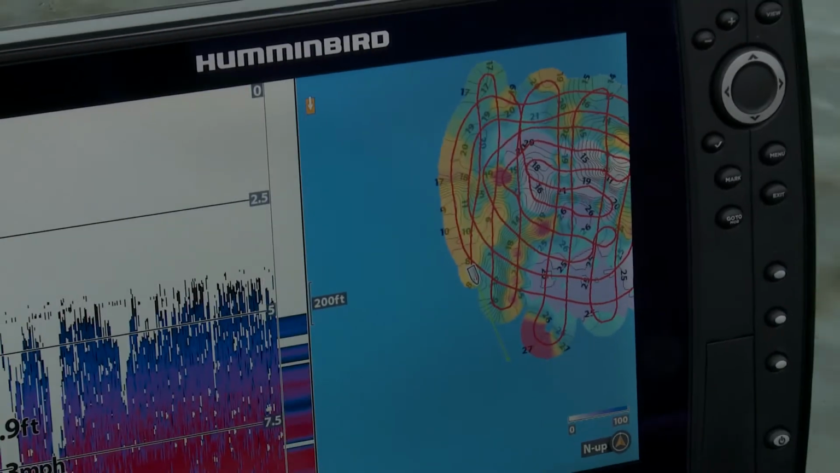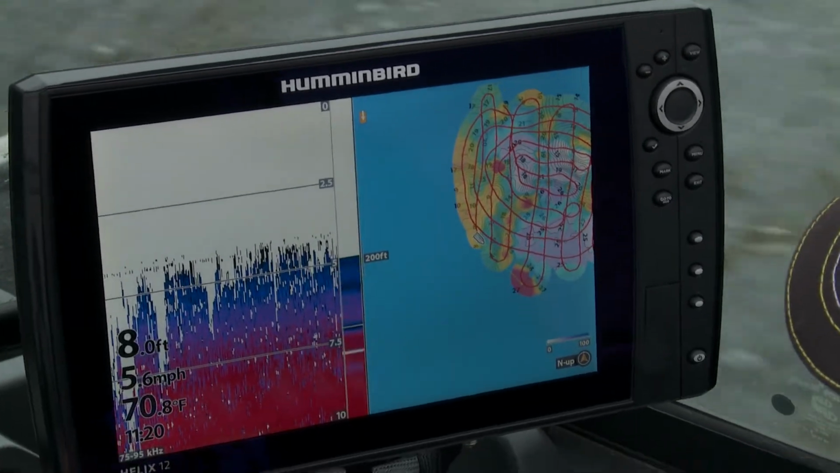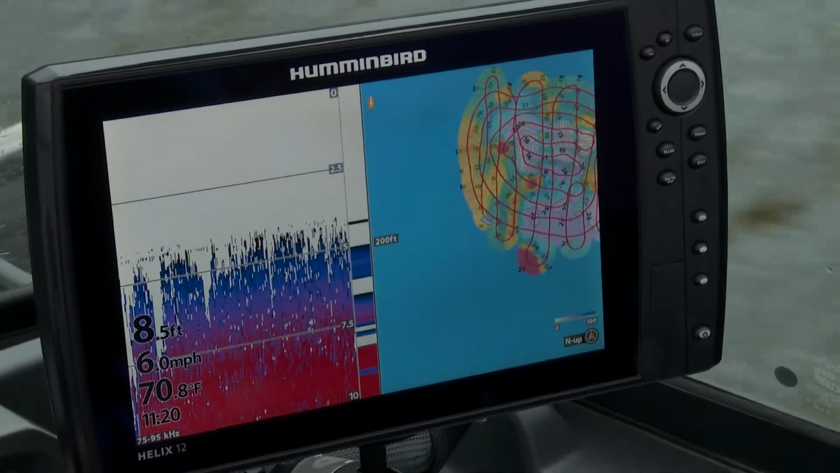But Humminbird has made fishing the weeds easier than I've ever seen it before with the new Autochart Live system. And I want to explain to you what that is. In the Helix Gen 2 units from the Helix 7 on up, you can get Autochart Live. And Autochart Live enables you to go out and build a map with the same quality as all those Lakemaster maps that you're so accustomed to running in your Humminbird unit.